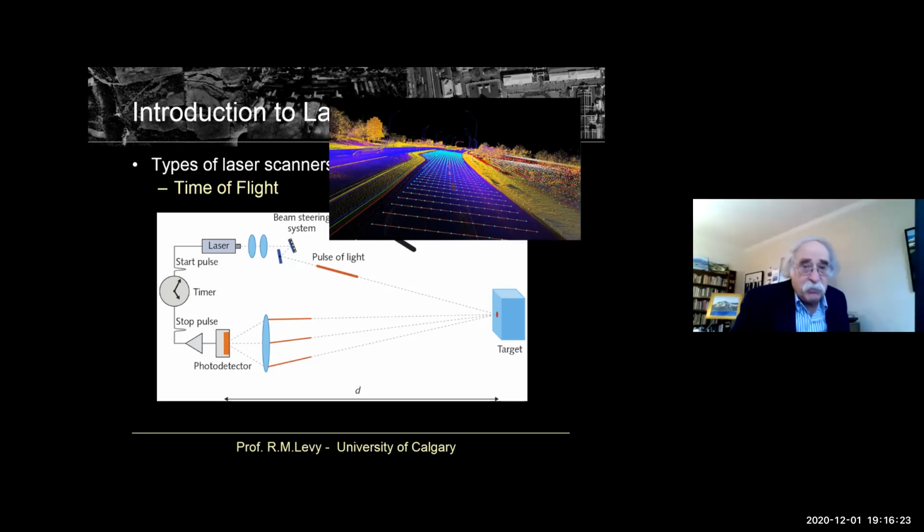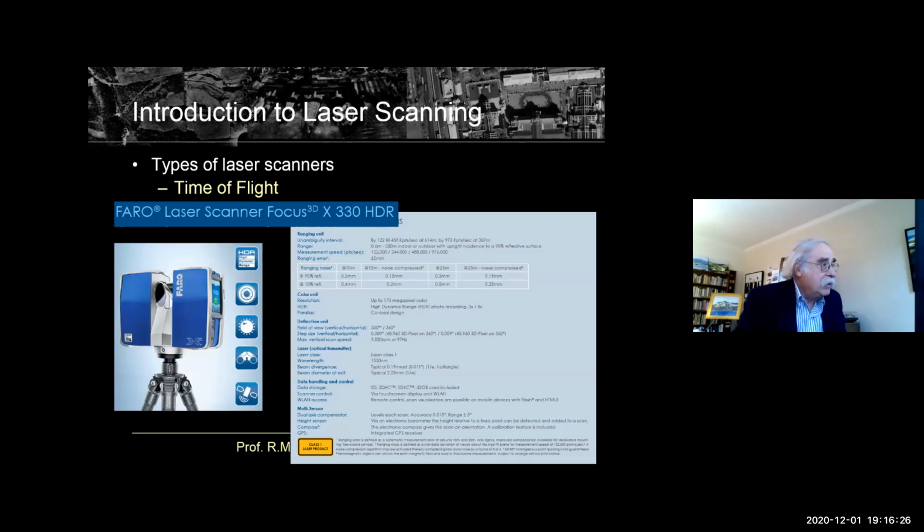There are lots of commercial laser scanners you can buy. This is a very popular scanner by Faro.